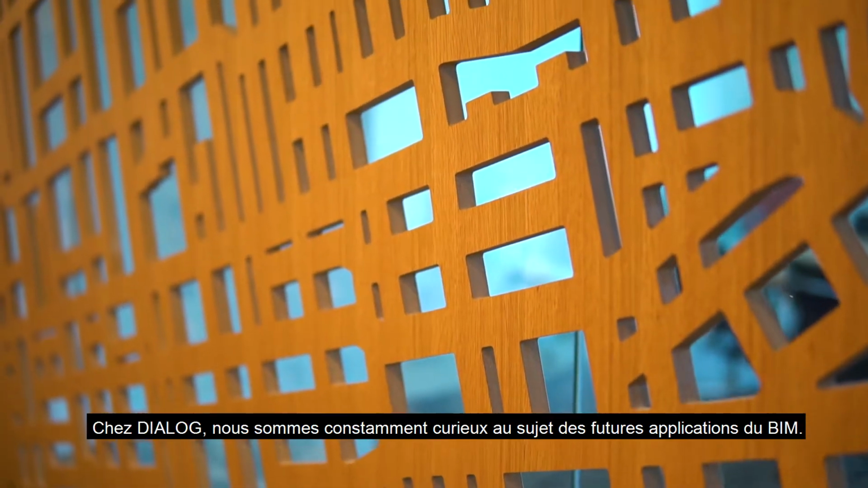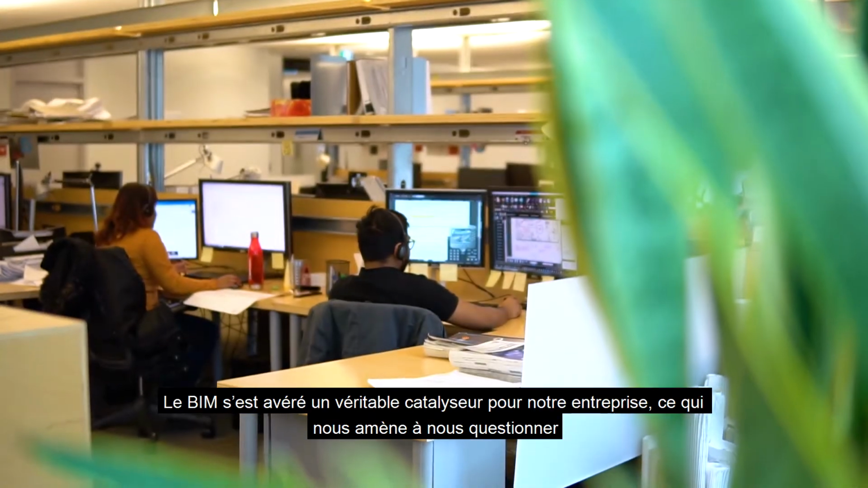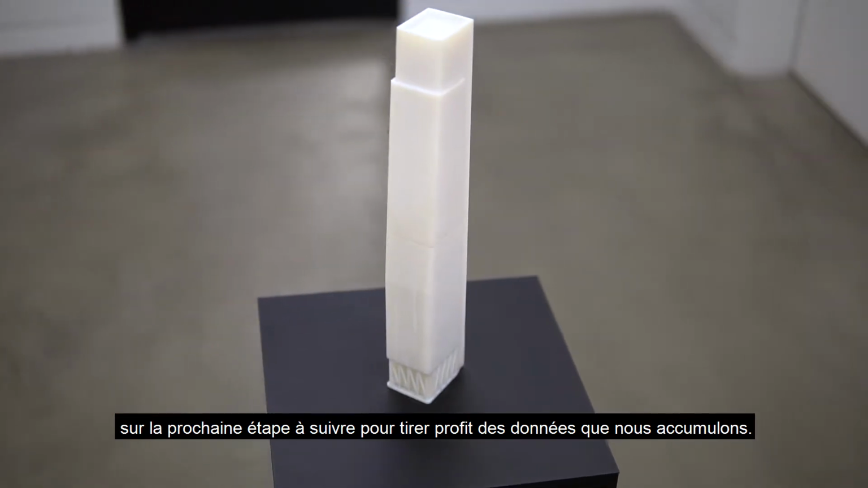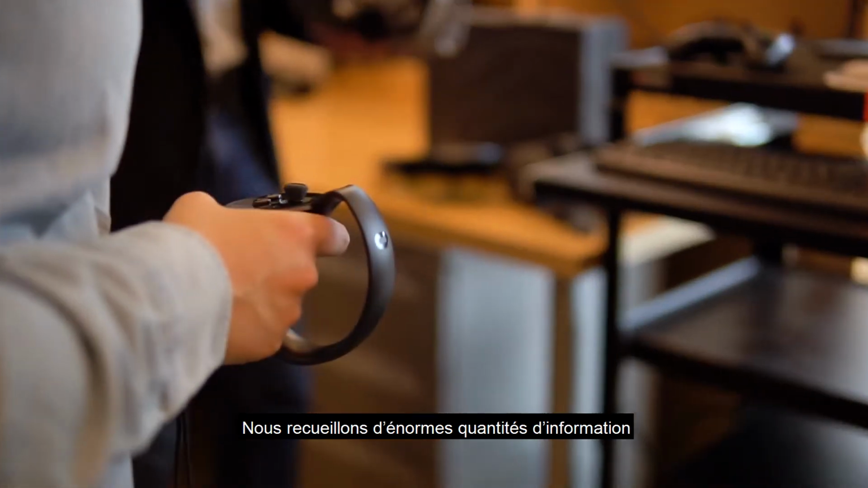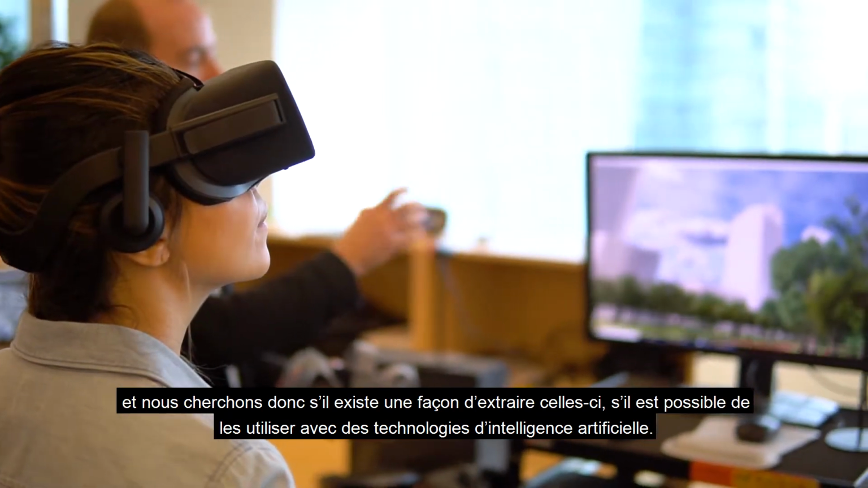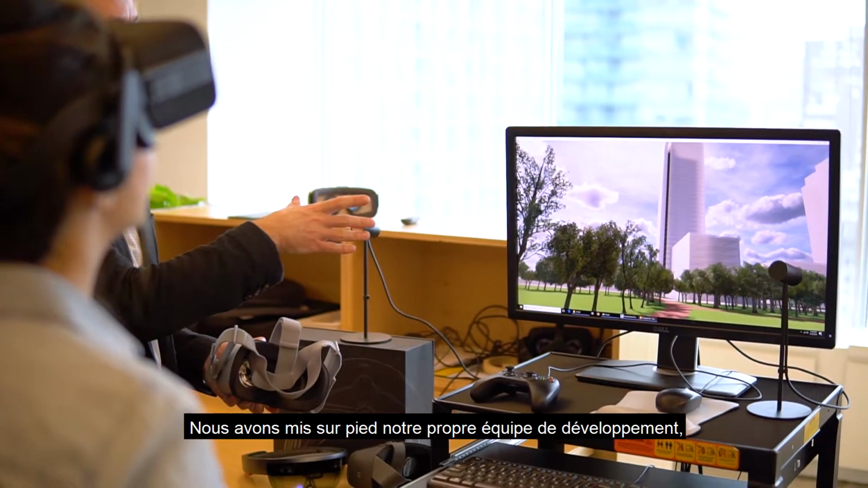For Dialog, we're always asking, what is that next step with BIM? BIM has been an enabler for us, so it's that question of what's that next thing that we can do to leverage the data that we're accumulating. We're now amassing large amounts of information, so it's can we data mine it? Can we apply artificial intelligence to that? We've actually started our own in-house development team.